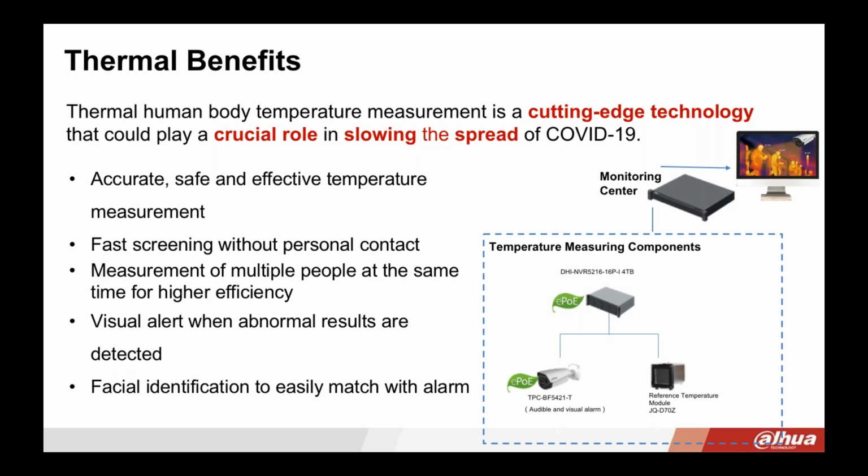So we'll talk about each one of these components in more detail. And with all of those components, you're going to have a very accurate, very safe, effective temperature measurement solution. It's going to allow you to do faster screening without personal contact. You're going to be able to measure multiple people at a time for much higher efficiency and keep that social distancing. And you're going to get those alerts when there's abnormal results detected, and obviously the face identification so you can match it with the alarm.